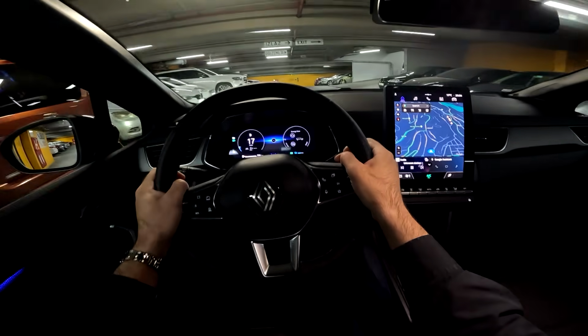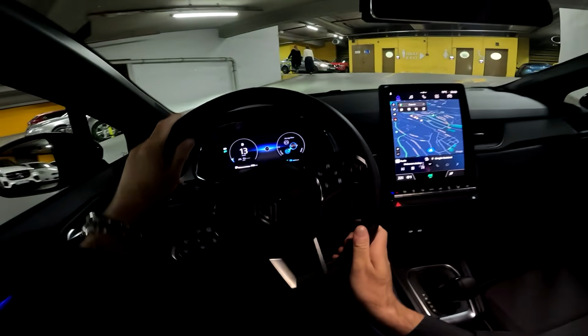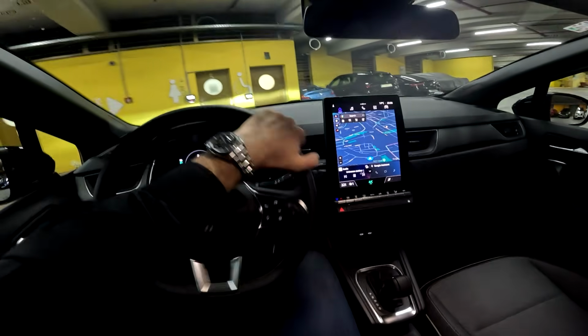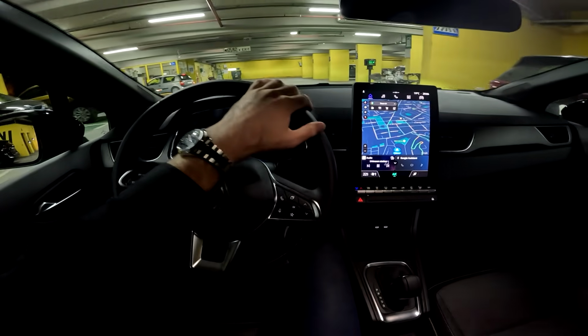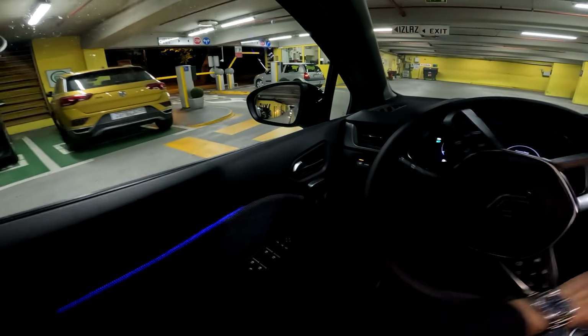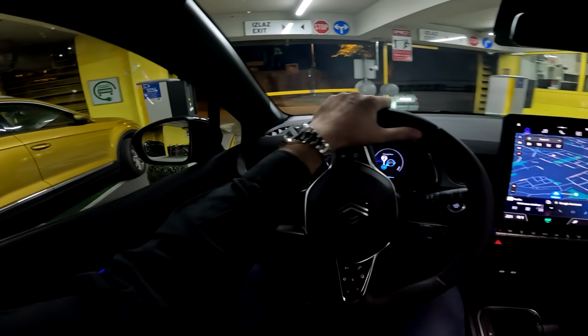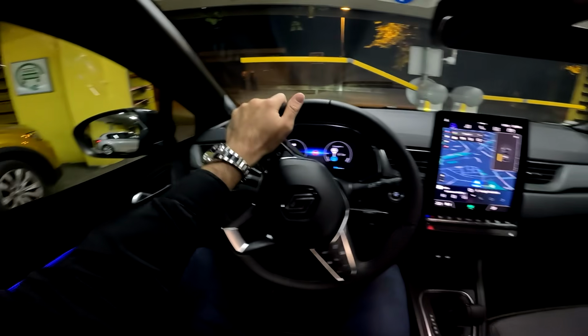And now we will depart this rather big garage and go on a nice relaxed night point of view drive through my hometown of Zagreb in Croatia. So let's go, and we can go.